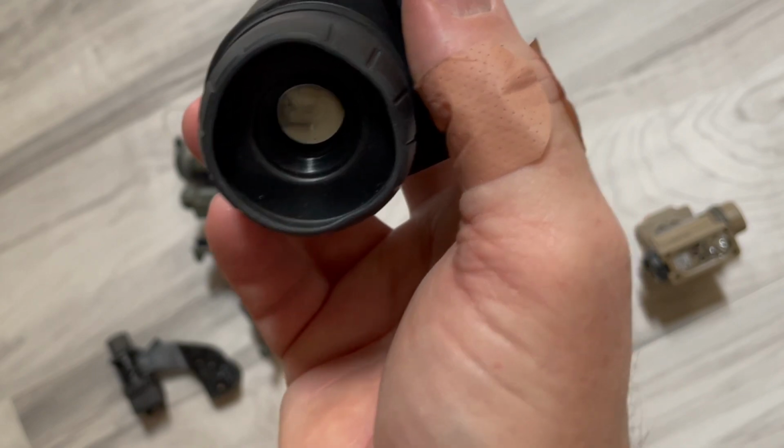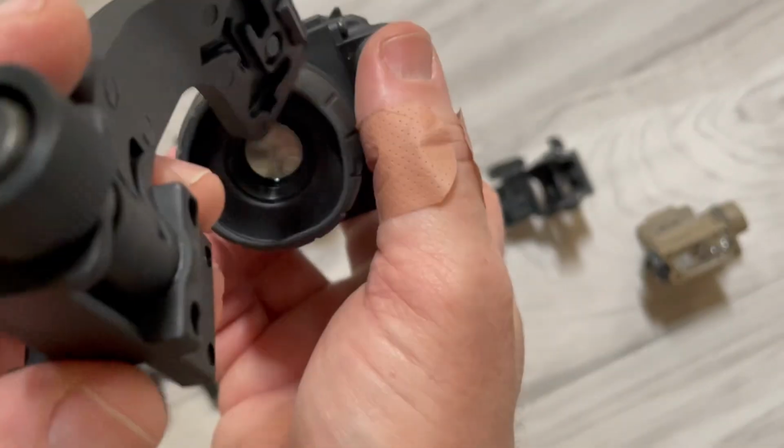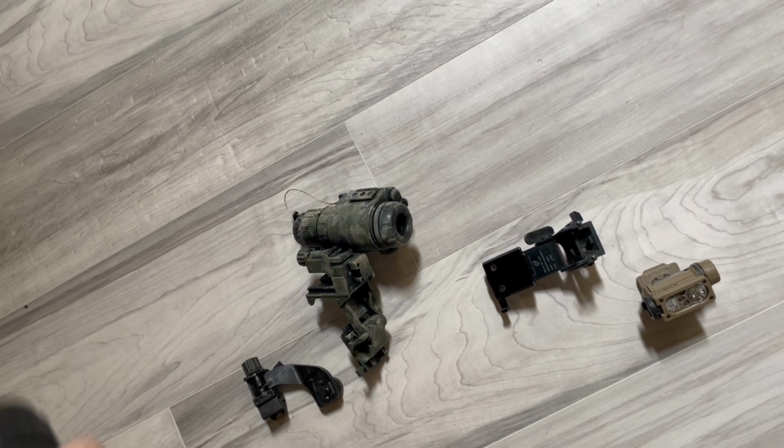So either I try to get a different mount. So we'll see. Hold on. All right, so I tried to get a different mount.